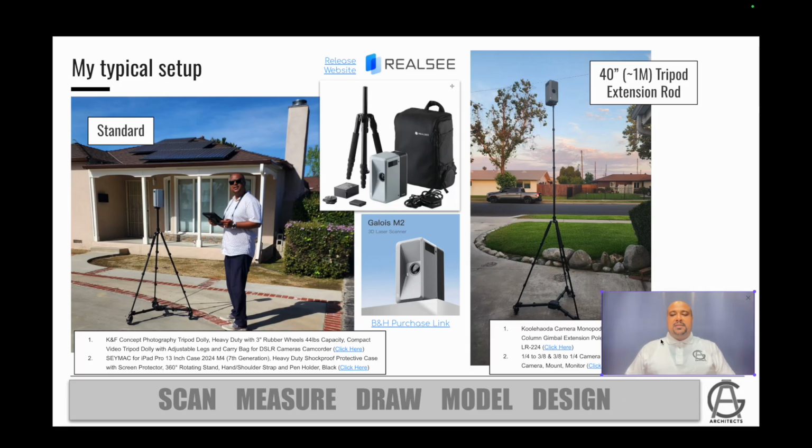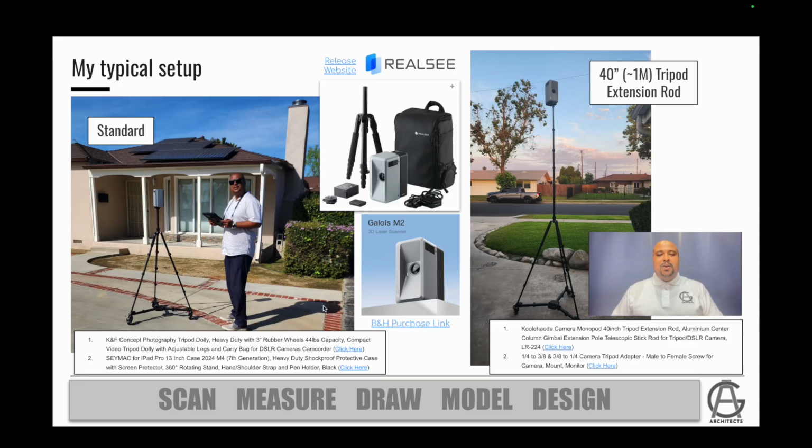For the purposes of this presentation, I'm going to be going over this house that you see in the back. This is actually the very first paid gig that I did back in March of 2025. So I'm telling you, if I can do it, anyone can do it. It's very simple. So this is essentially the results of my very first scan that I did.